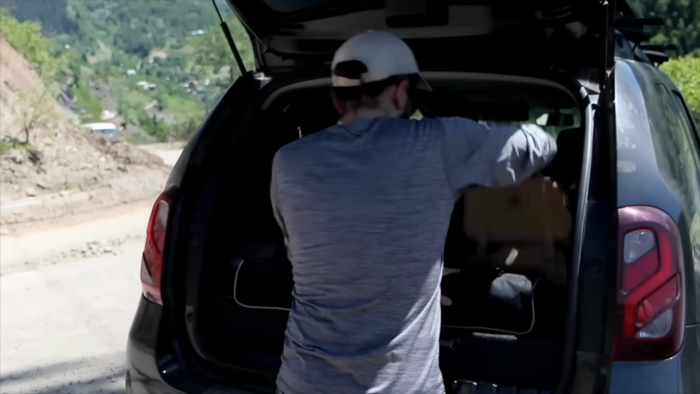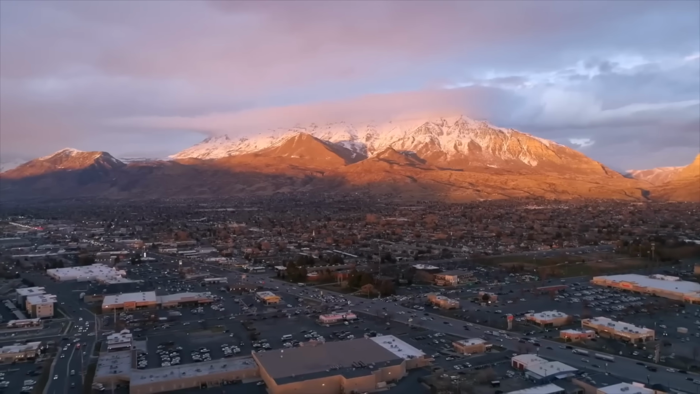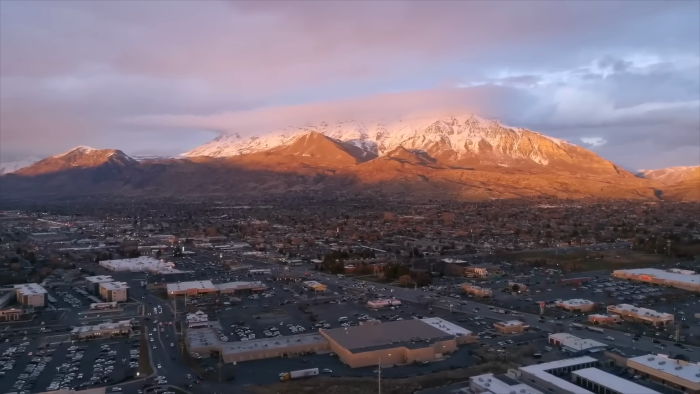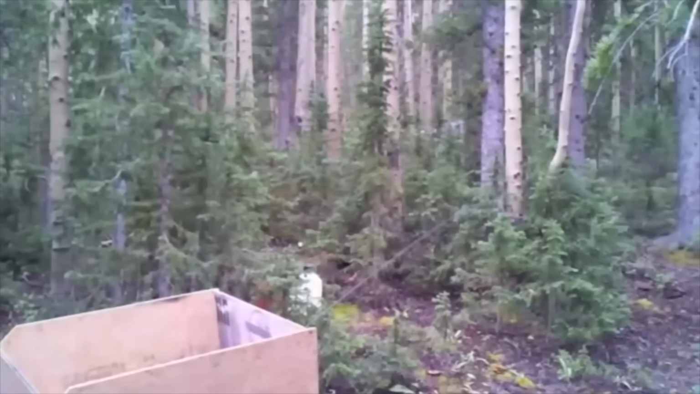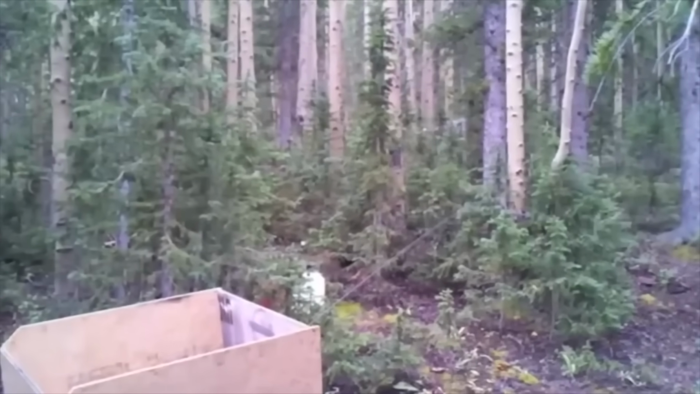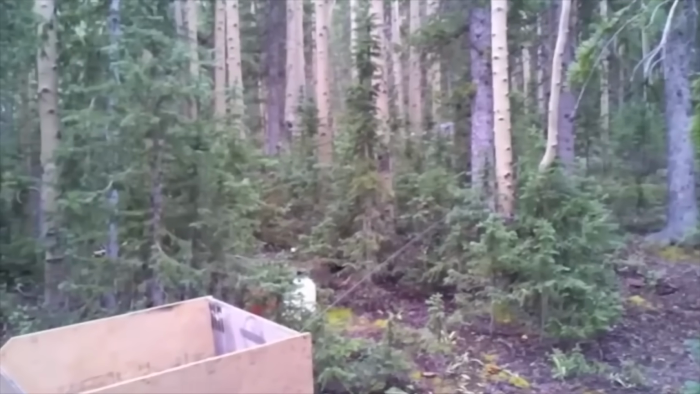Two friends set out for a summer weekend of camping in the Utah mountains. What they brought back wasn't just fish or target practice. It was a video of something watching them. According to their account, the two men had been fishing, target shooting, and camping deep in the Utah backcountry when they startled something from the trees.